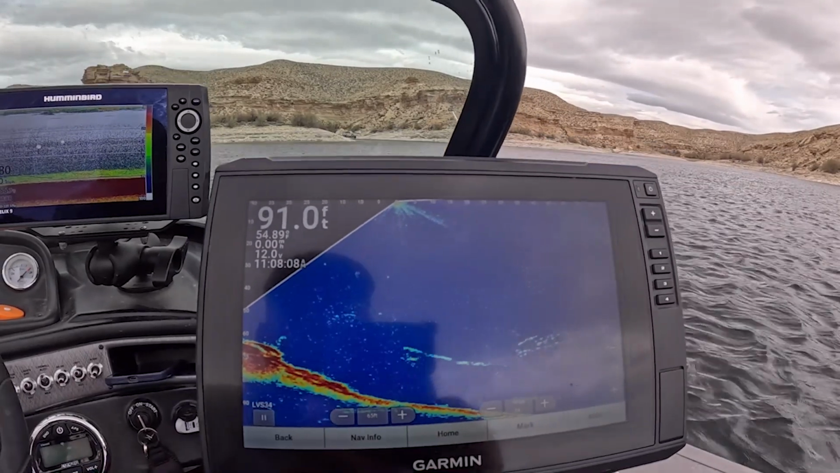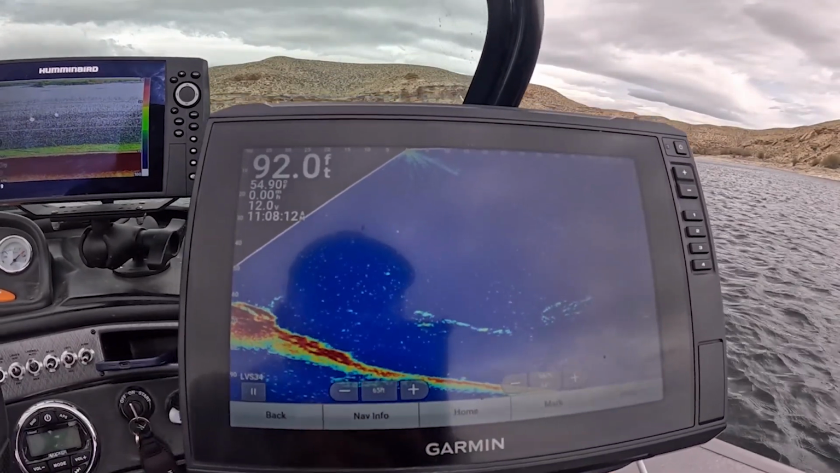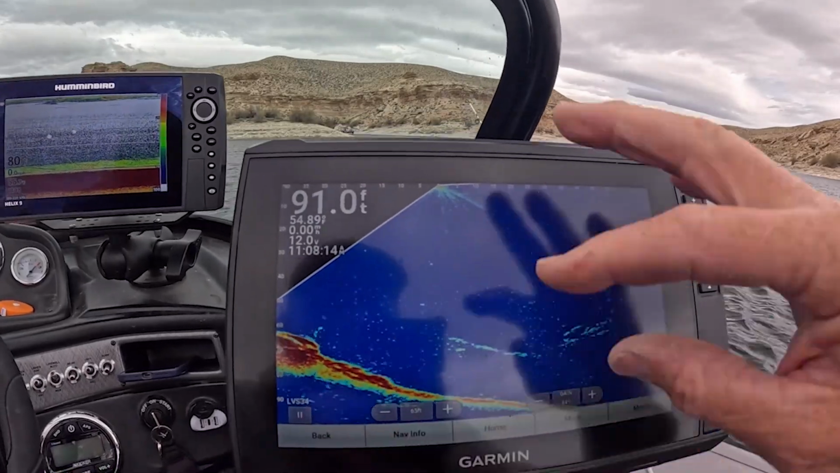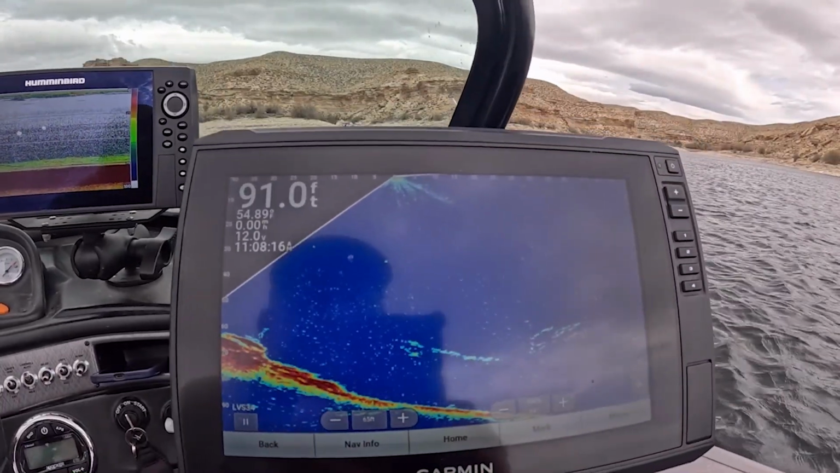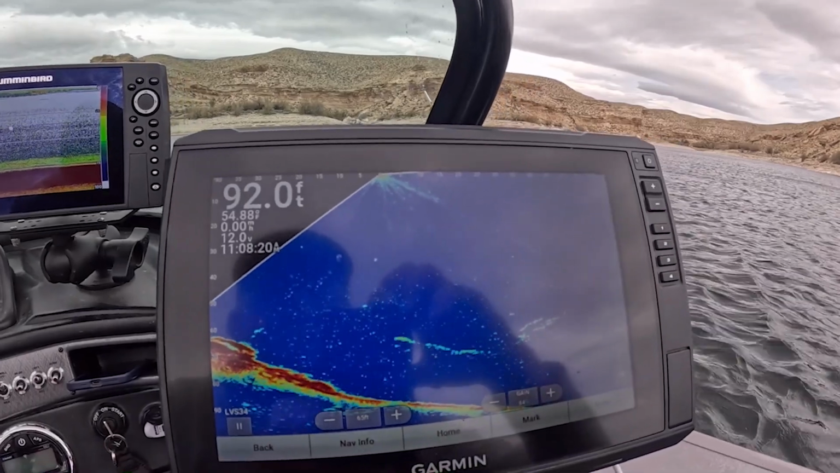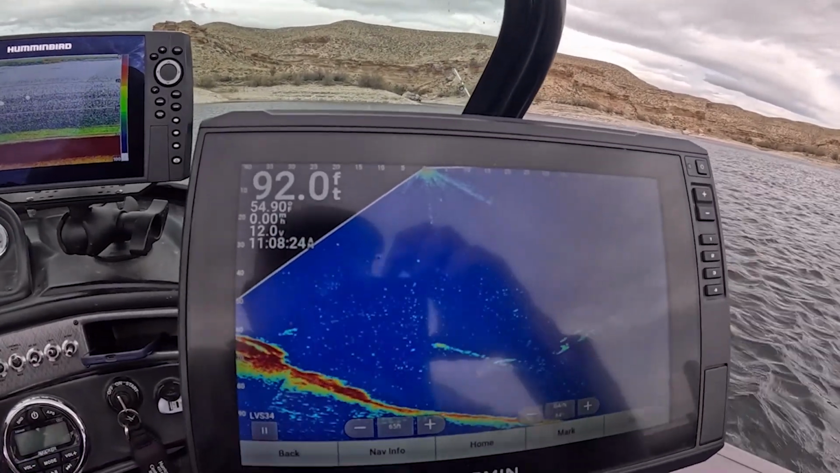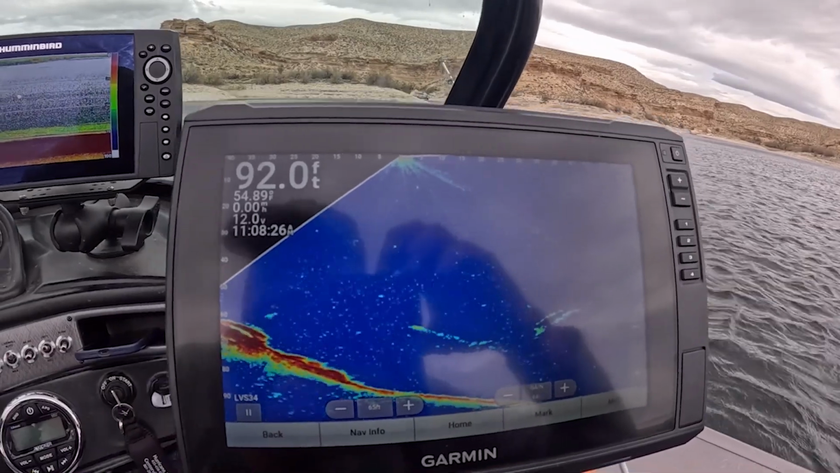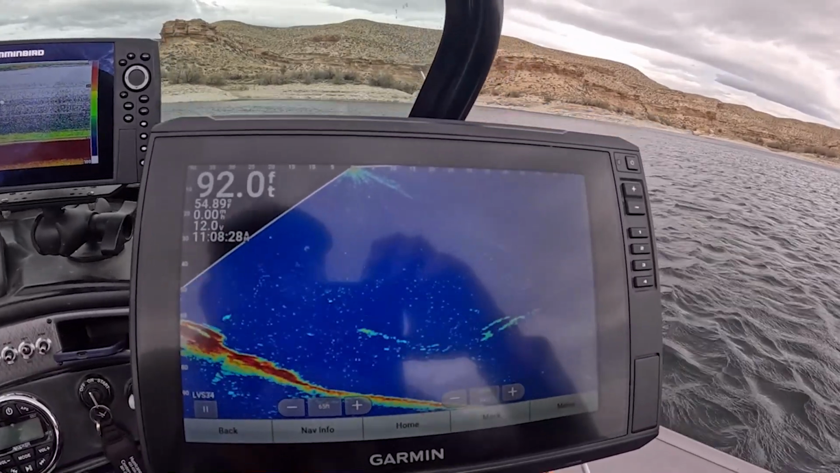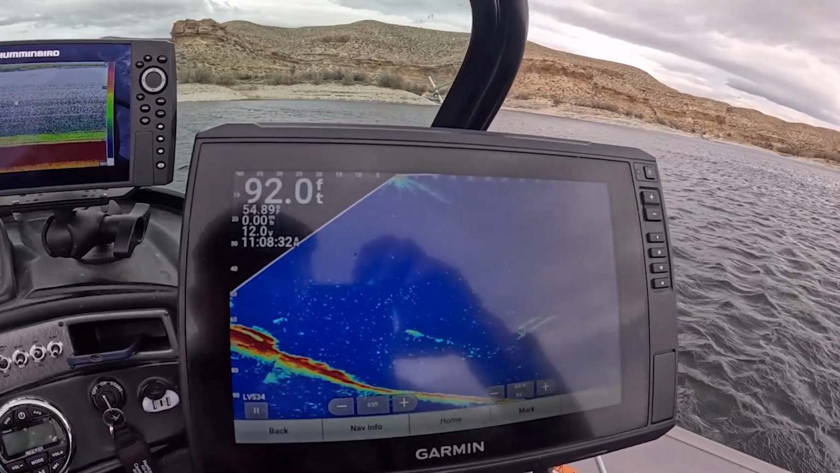Hopefully I'll be able to show you the differences between different schools of fish and the different species of fish, depending on what they're doing, how they're behaving, and the level that they're holding. So stay tuned. Hopefully I'll be able to show you how I look at my Garmin LiveScope, in conjunction with the other finders that I have on my boat, to figure out what fish are under my boat that I can go fish for.